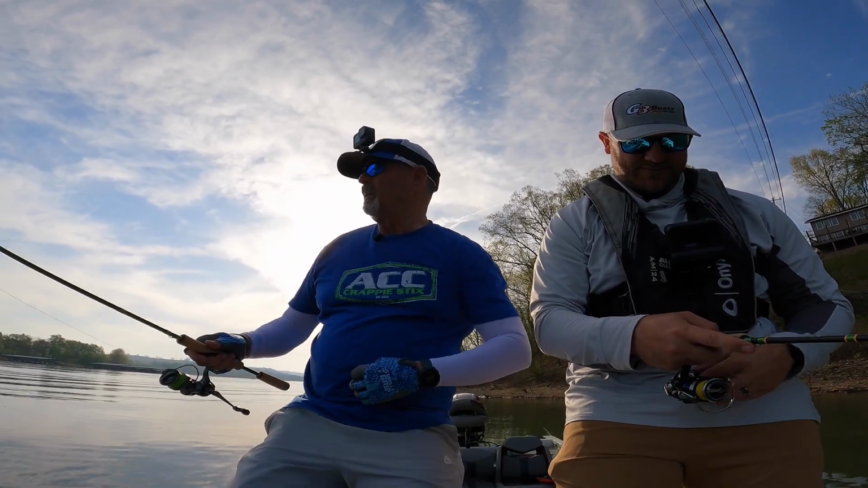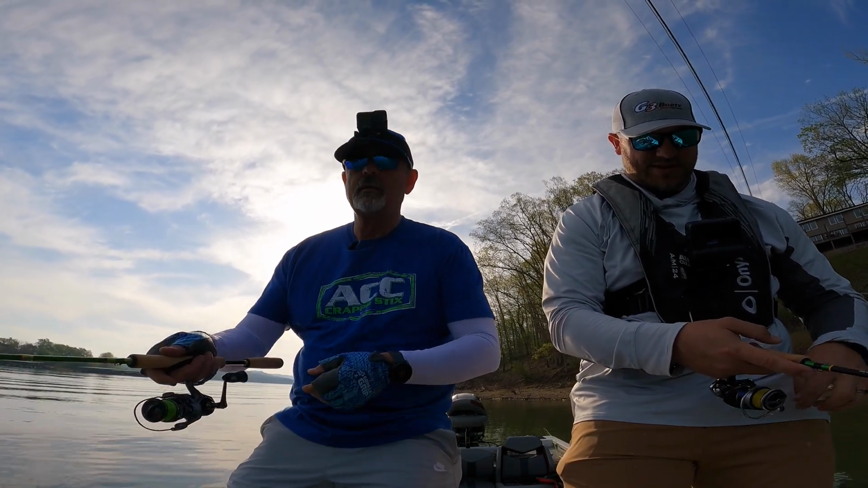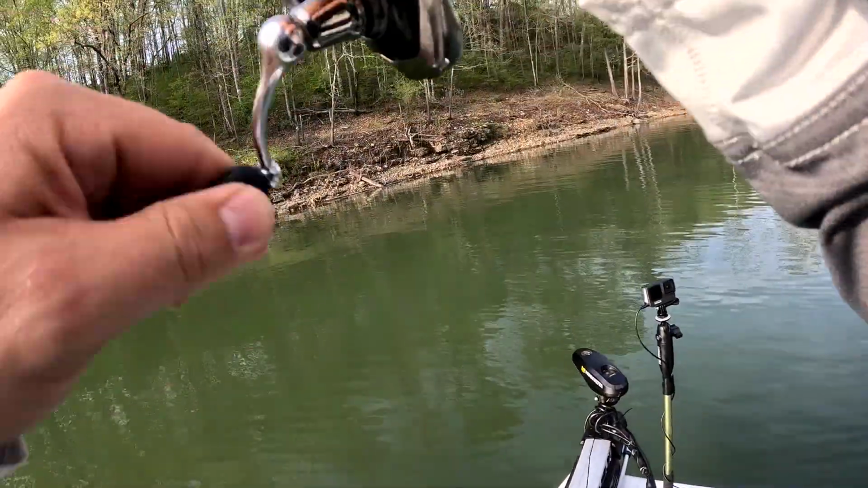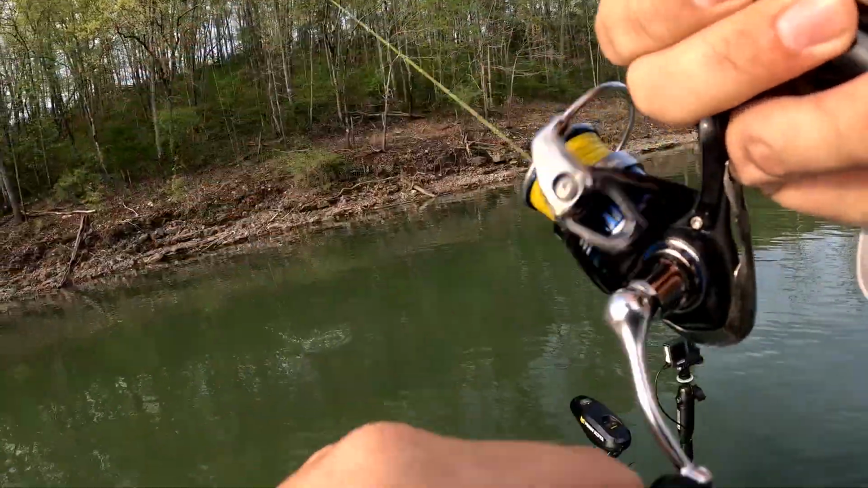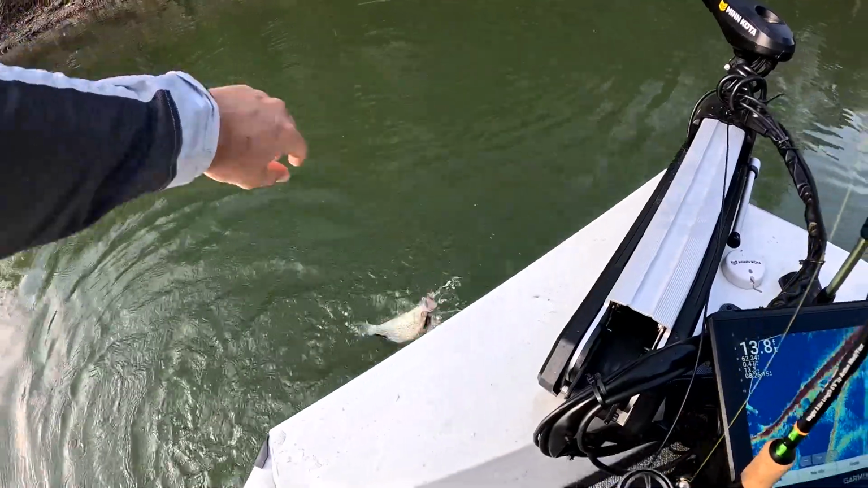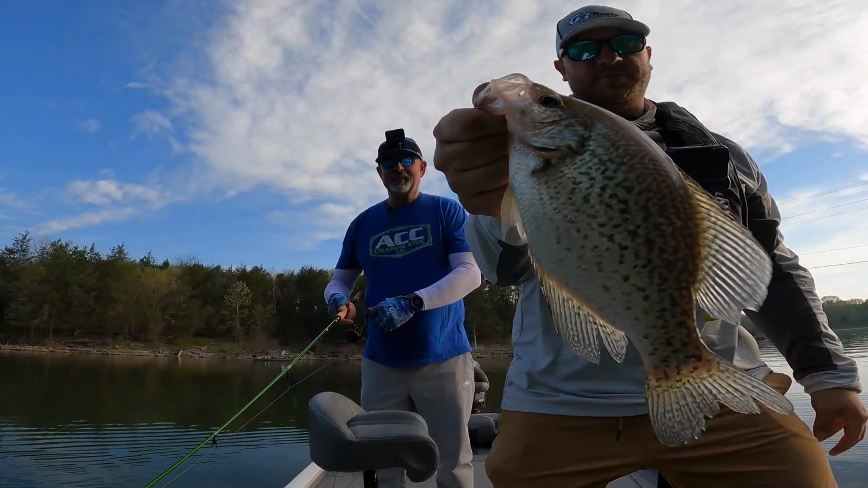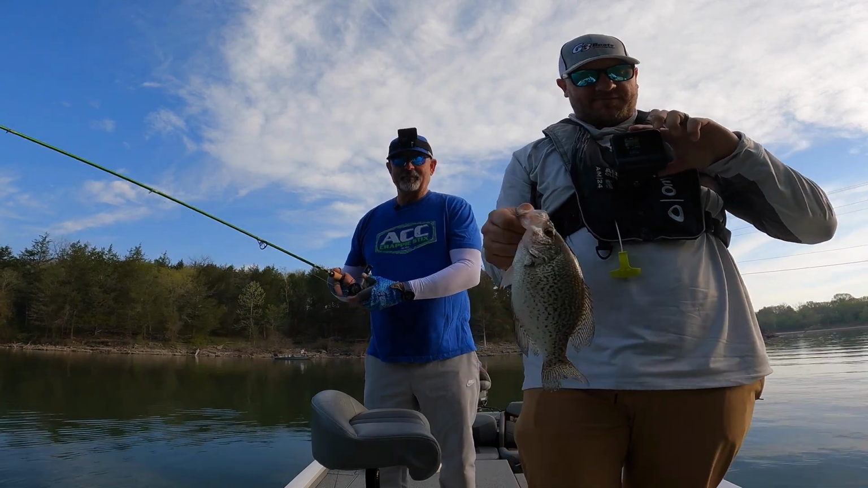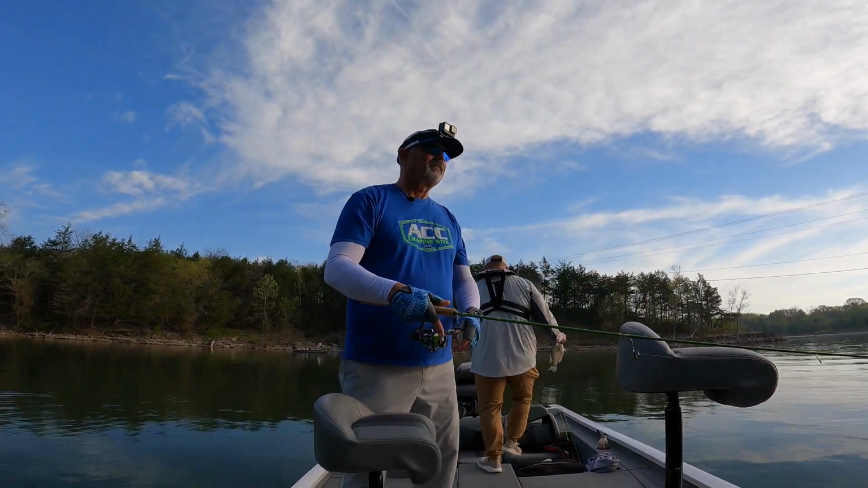These crappie are on the bank somewhere. It's a big pre-spawner right there, 2-pounder. Big old crappie. Black nose. Okay. How about that? First fish to start the day. Nice. Got one to go shallow, so we pull out of the gut. First cast up shallow. Nice. How about that?